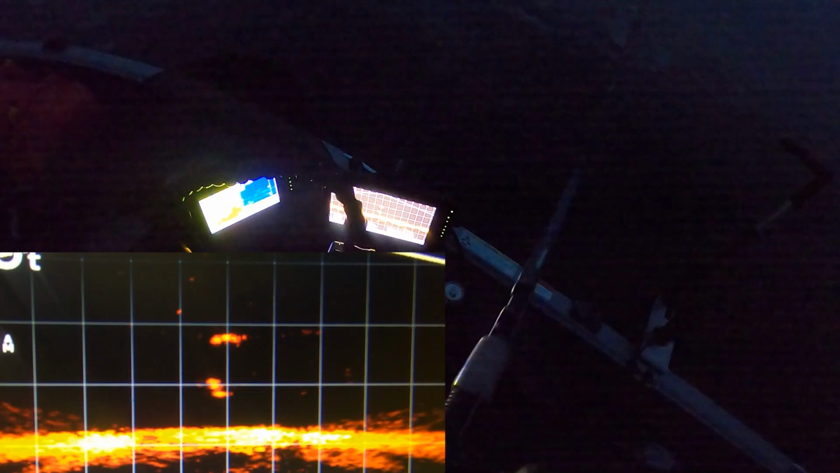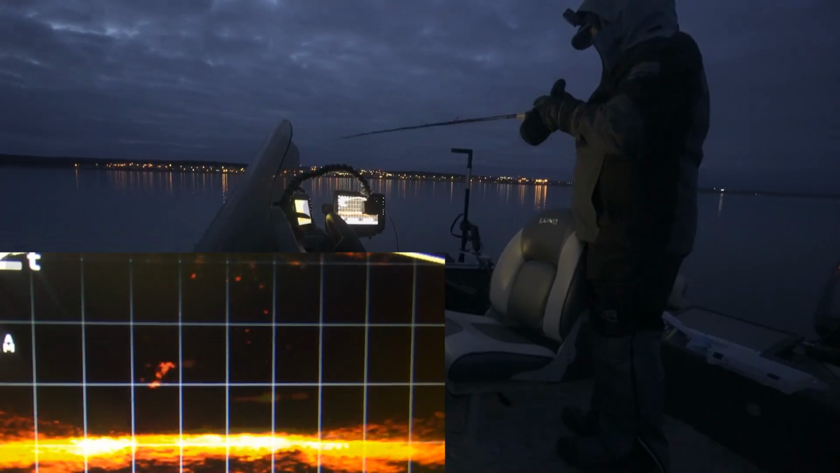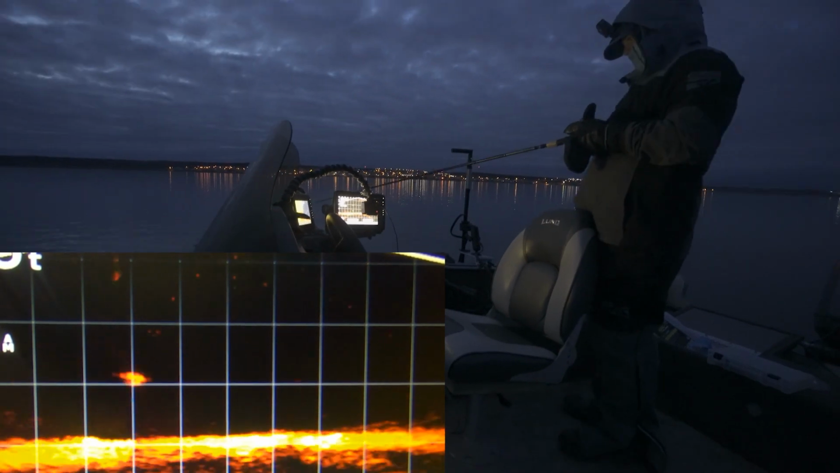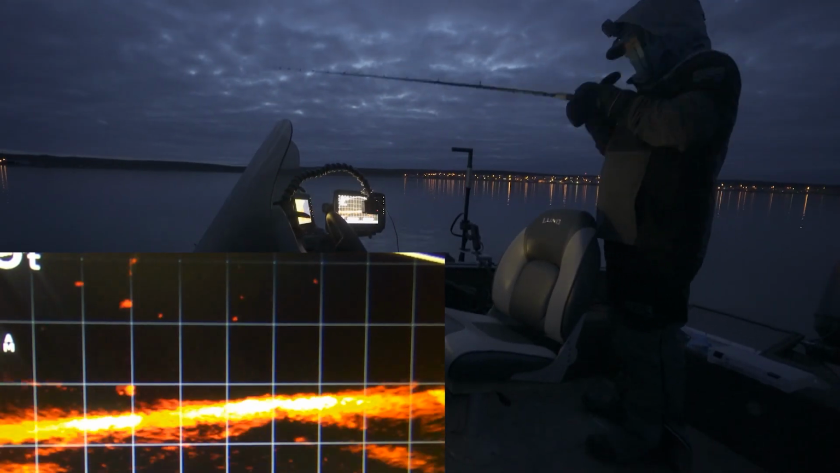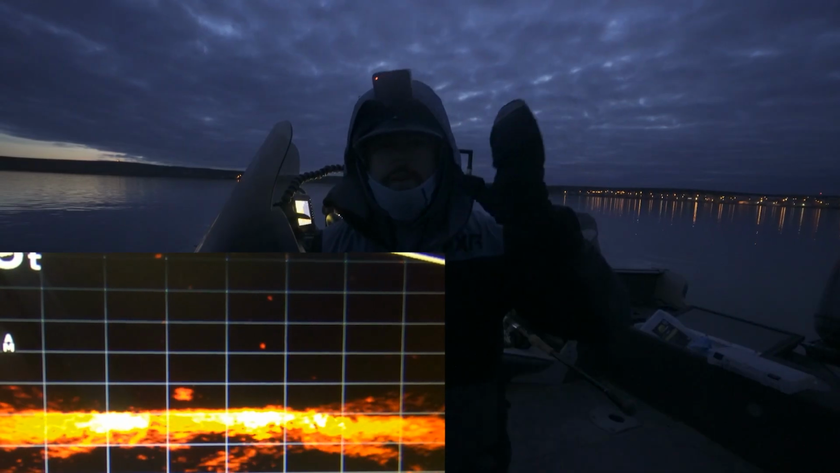Man, you could like see its body shape and everything with this live scope. This is just unbelievable. The technology these days is freaking incredible. I don't think we're gonna be able to catch this little rinky-dinky fish. There's no way this fish is gonna be able to eat this huge Cisco. Okay, well, I think we're done here.